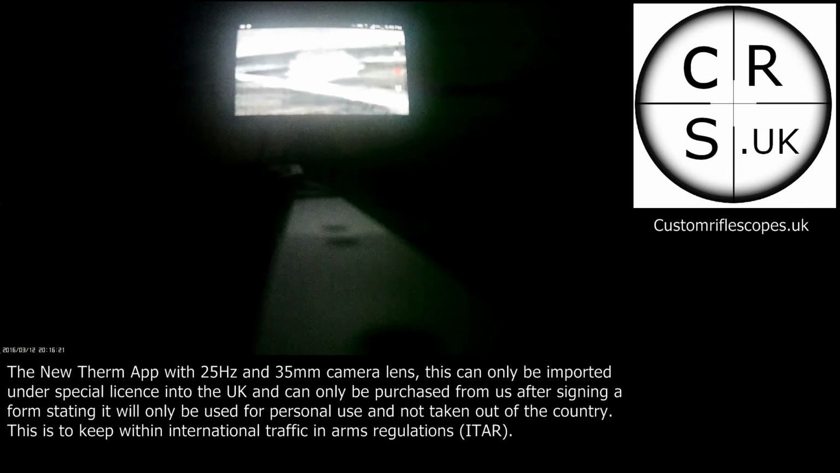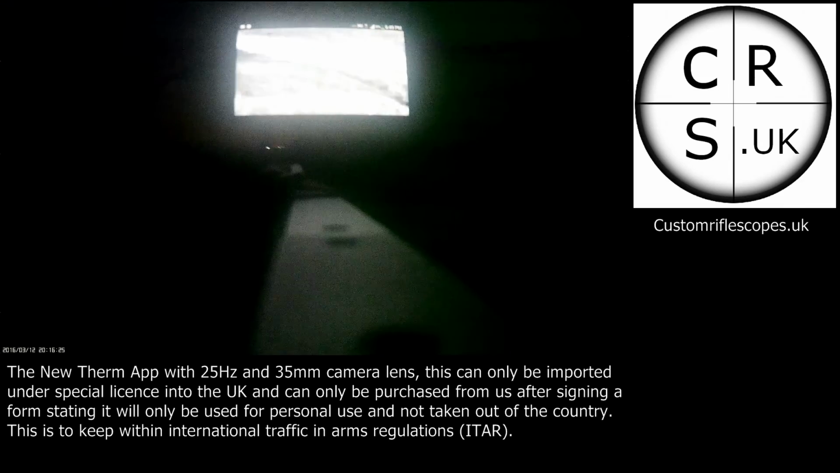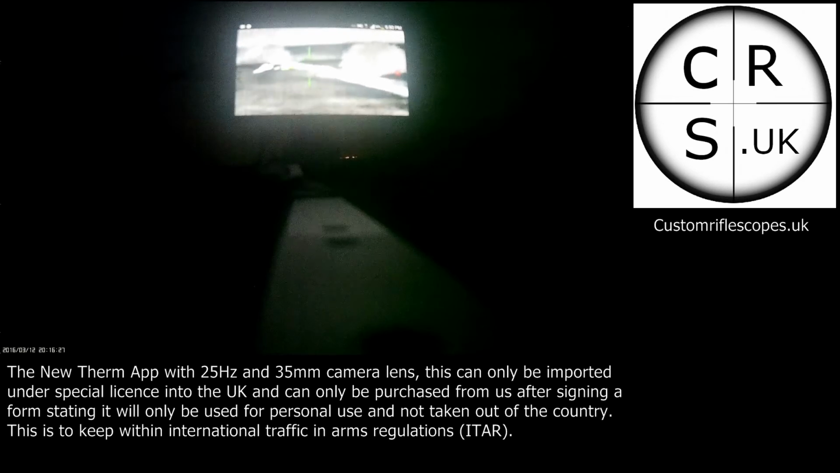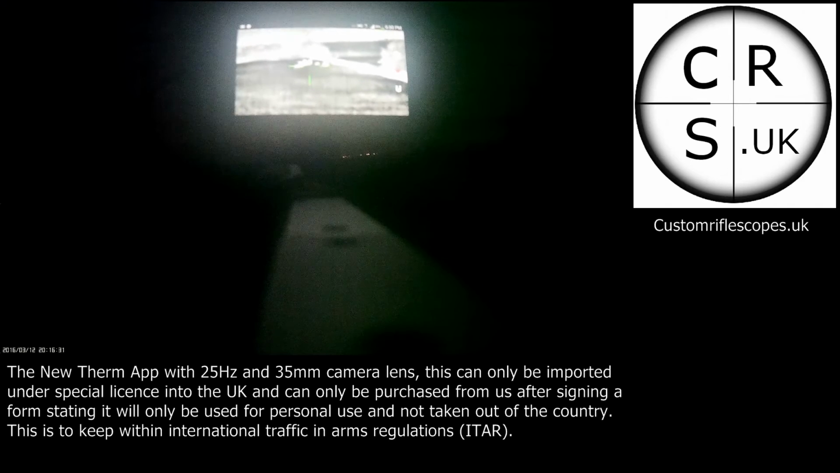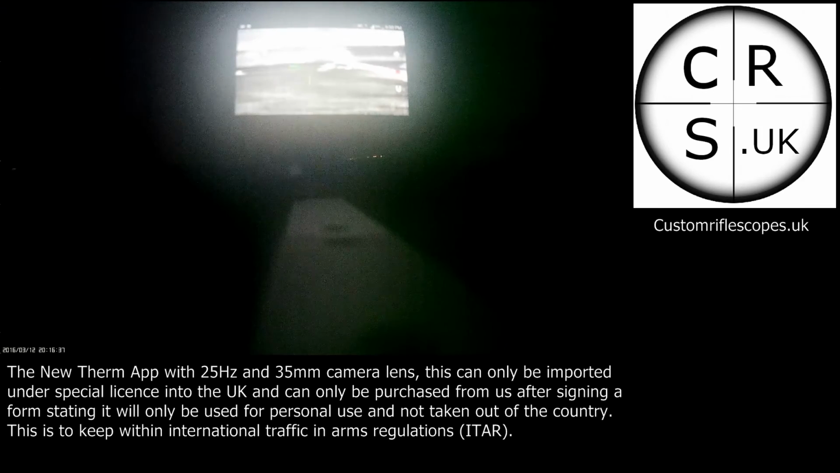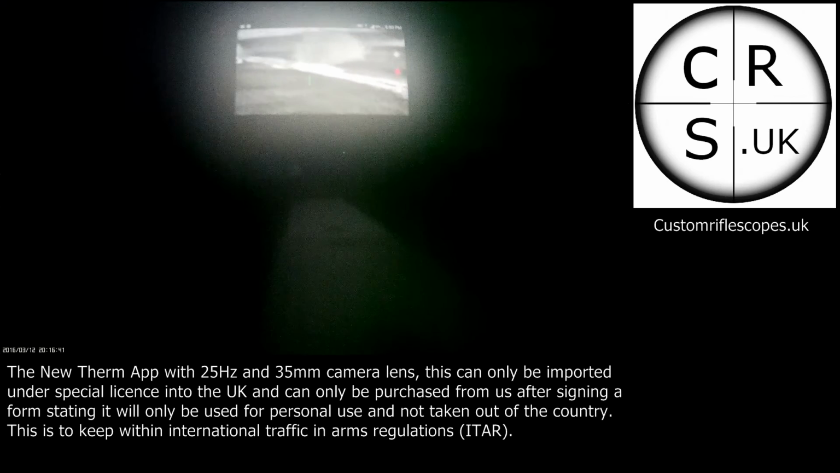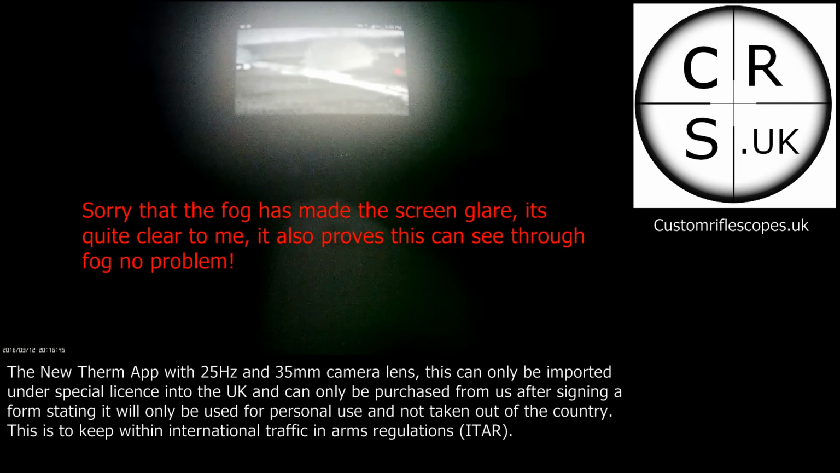Okay, just thought I would do a little video at night for you. These sheep are about 150 yards away, all huddled up. Not quite sure what that is there. See if I can focus.